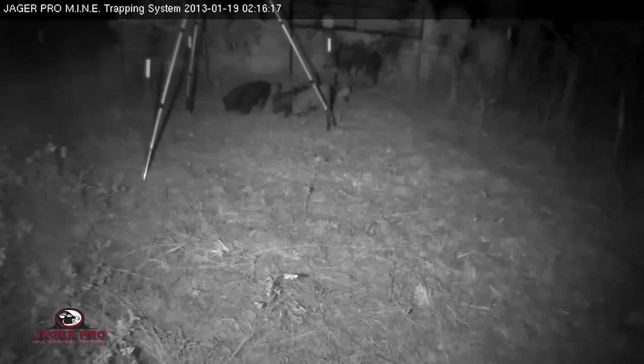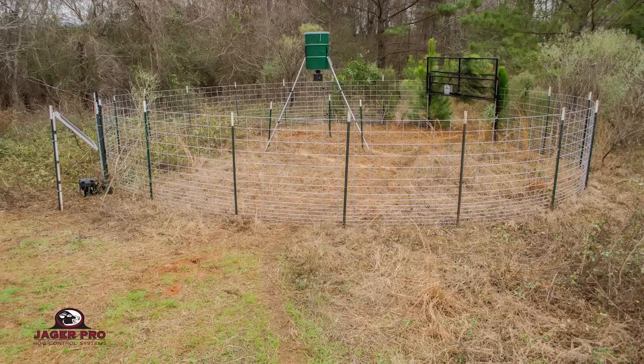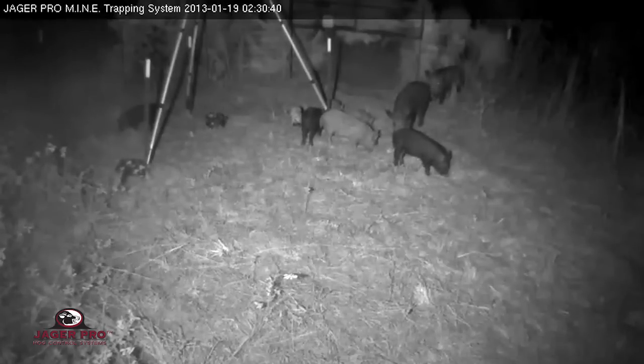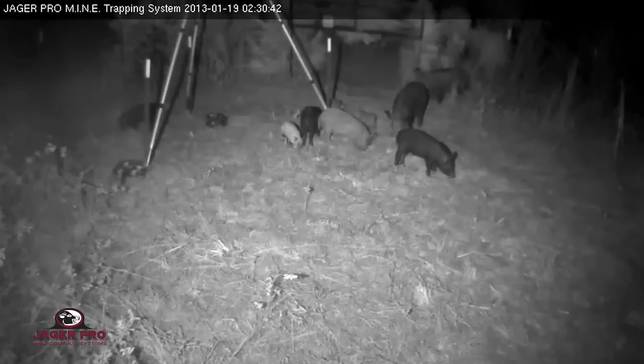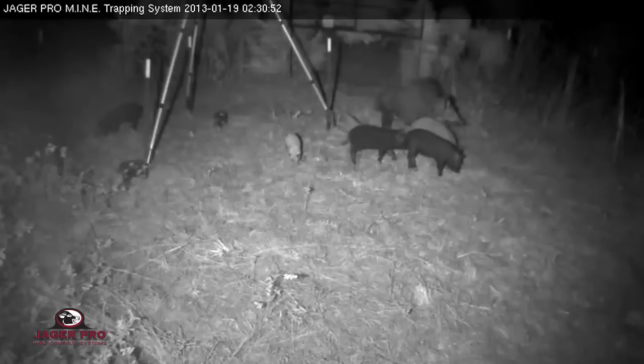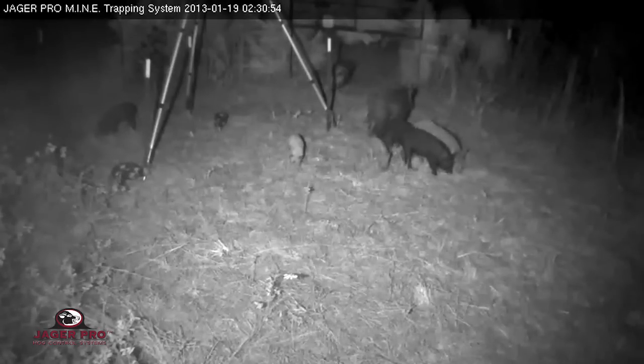19 January was night number 2, and the sounder arrived the same time as the previous night. Remember, the trap was placed on a major trail leading to a water source. We should have used a second mine gate at this location to accommodate both entrances on the trail. Observe the reaction of the dominant sow the first time she enters the gate threshold. A double gate installation could have prevented this reaction.